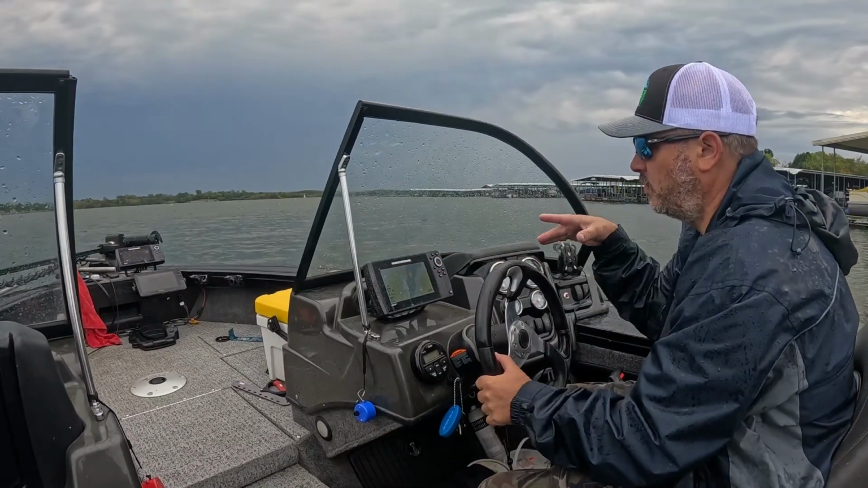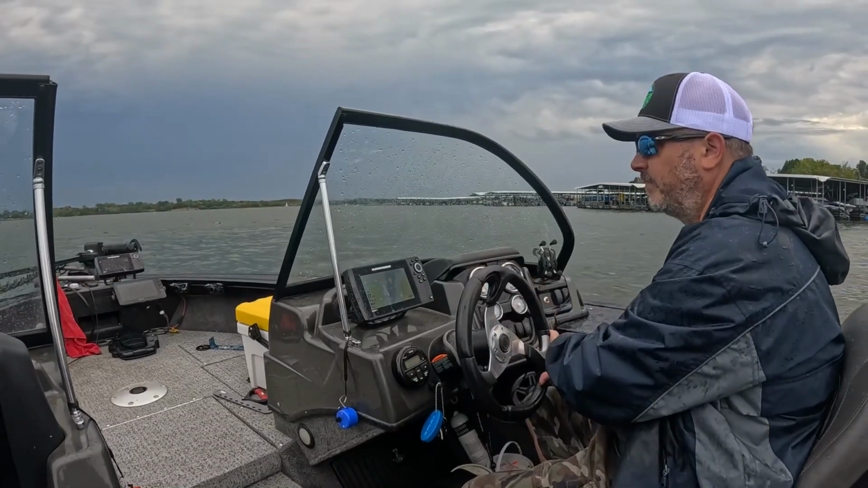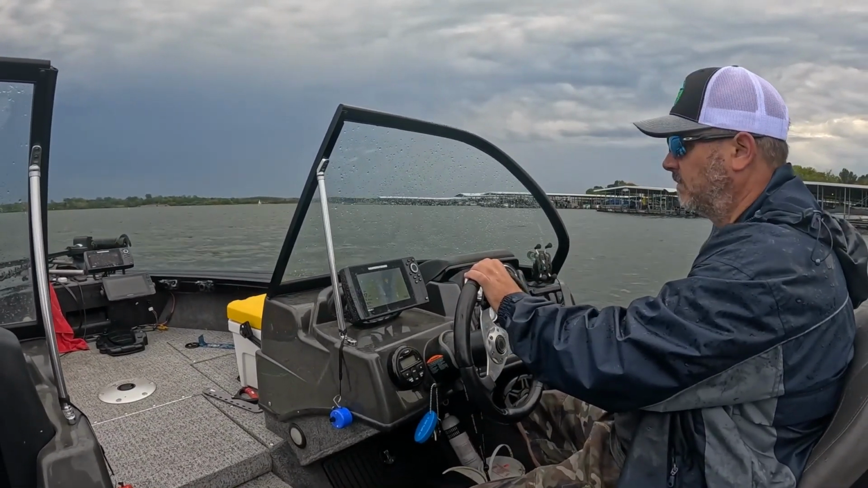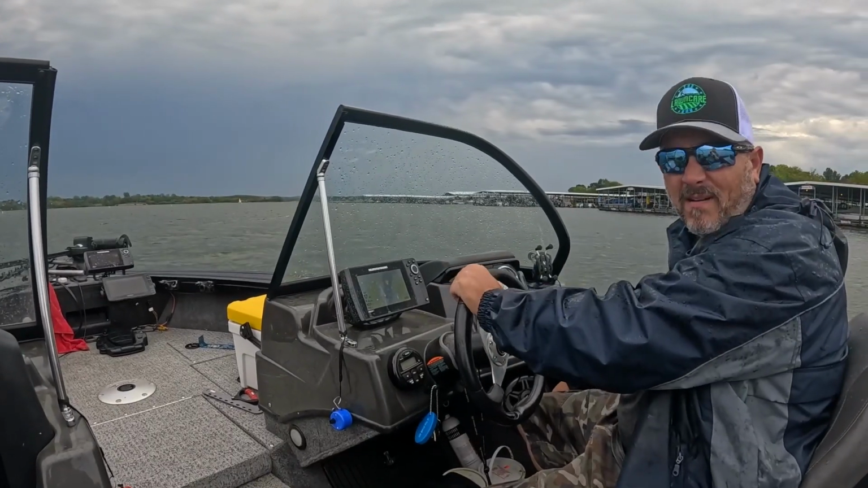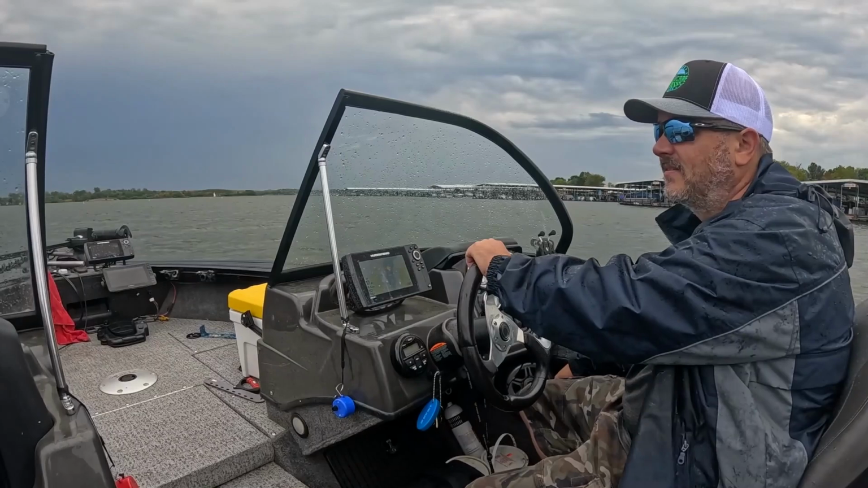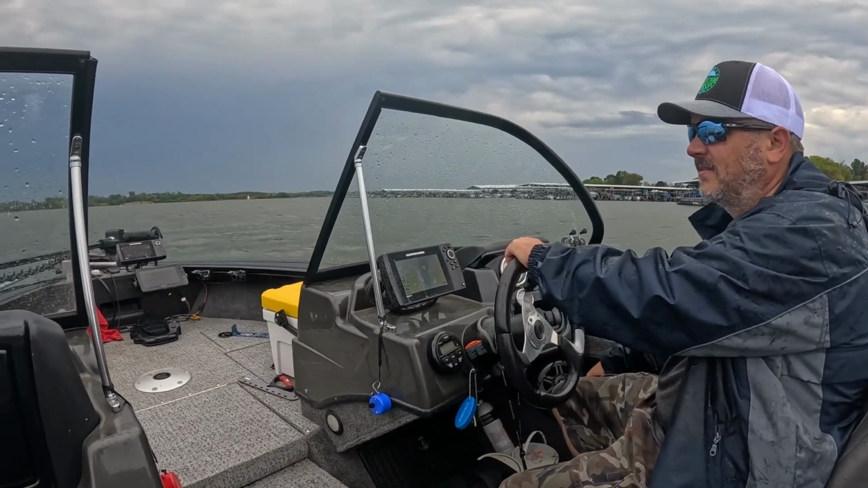There ain't no fish in this lake. We've caught so many fish today. A lot. We caught a lot of fish today. If I was cleaning fish, I'd be like, dude, yeah, stoked. We got limits. We definitely total 30-30 type of limited out type of thing.